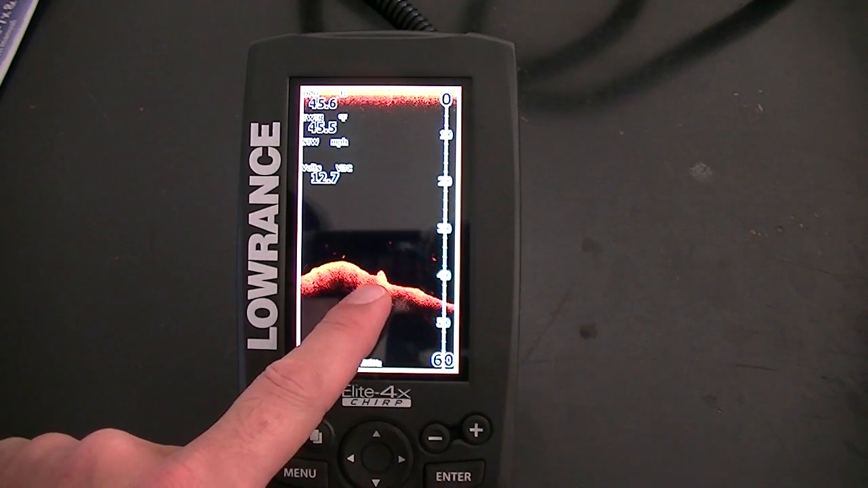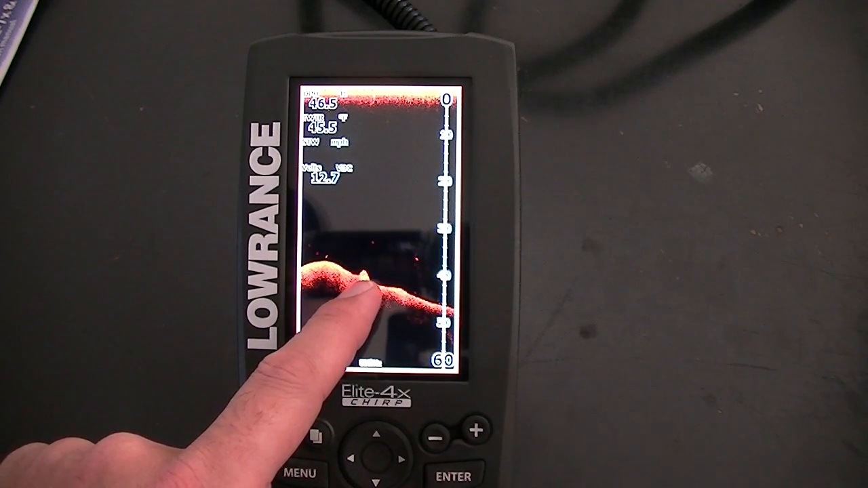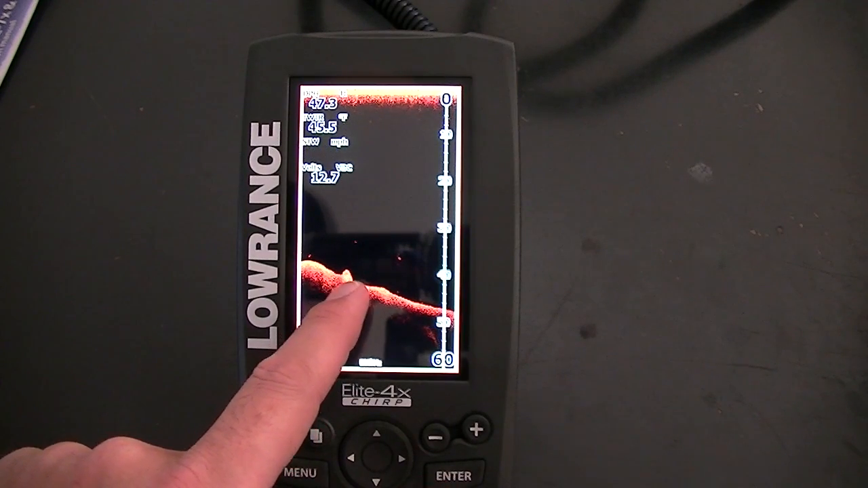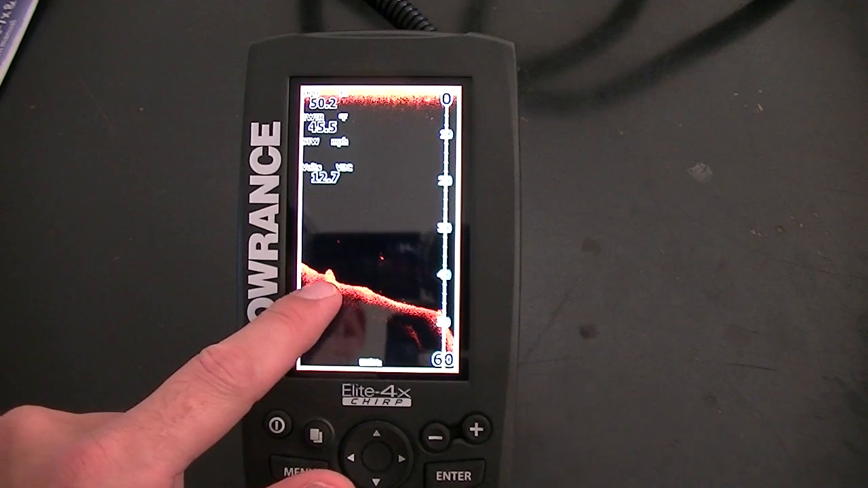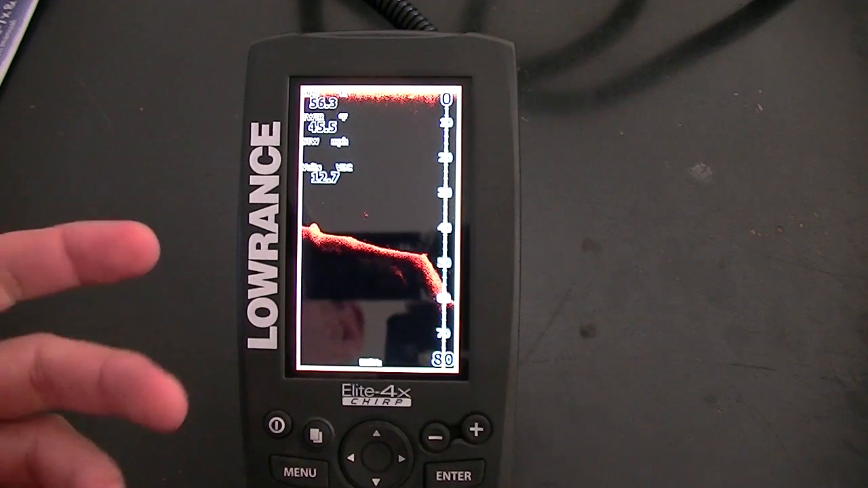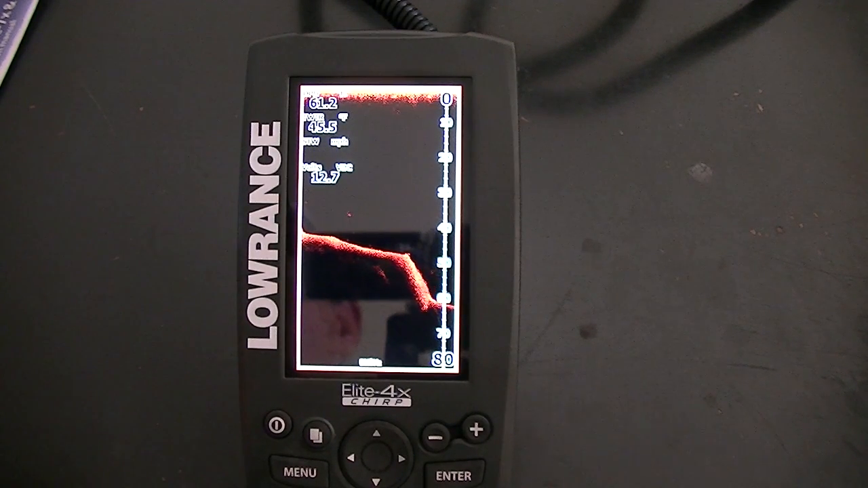And same with this guy right here. That's just a weird shape to be the bottom just coming up. So I would say that's more than likely a rock, but it doesn't matter if there's no fish around it anyway. It could still be a good spot to mark, so you can go check when you notice bass are hitting rocks and stuff.